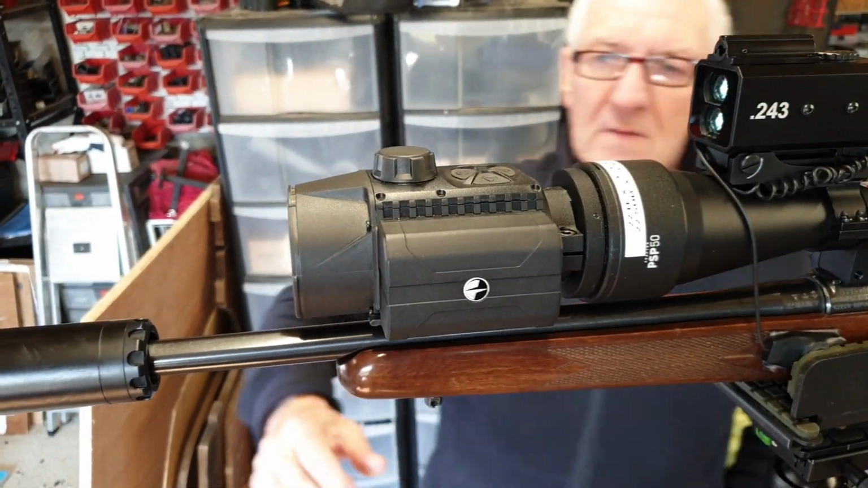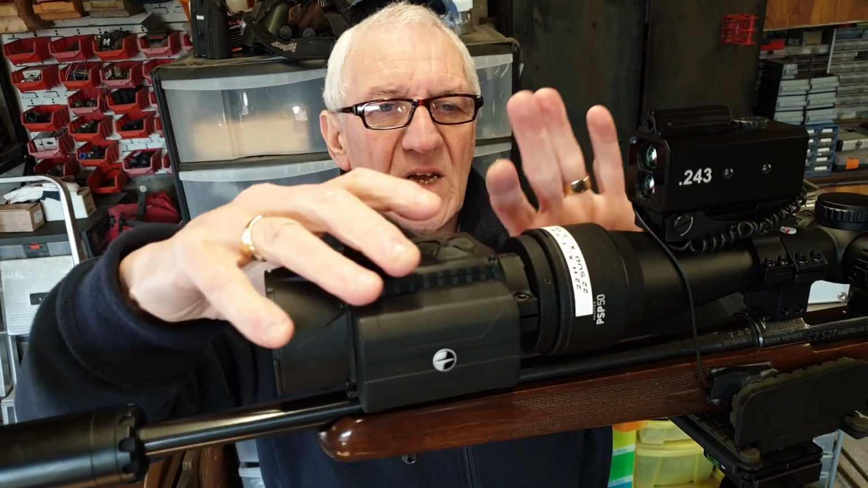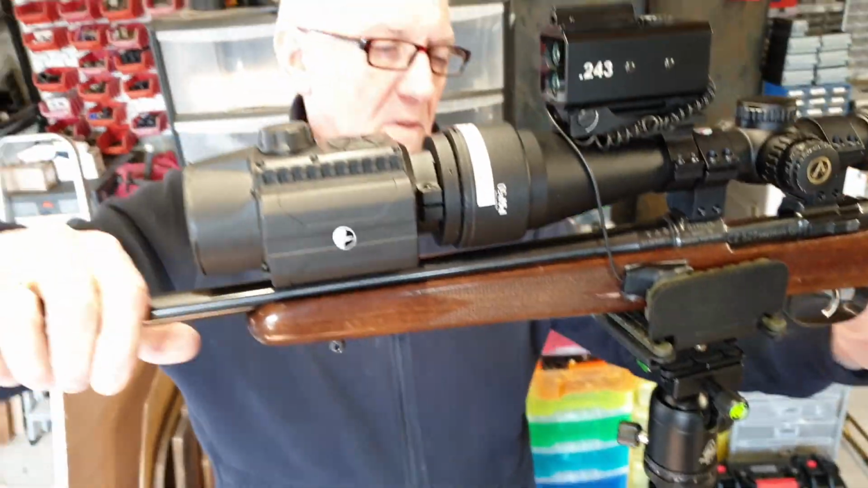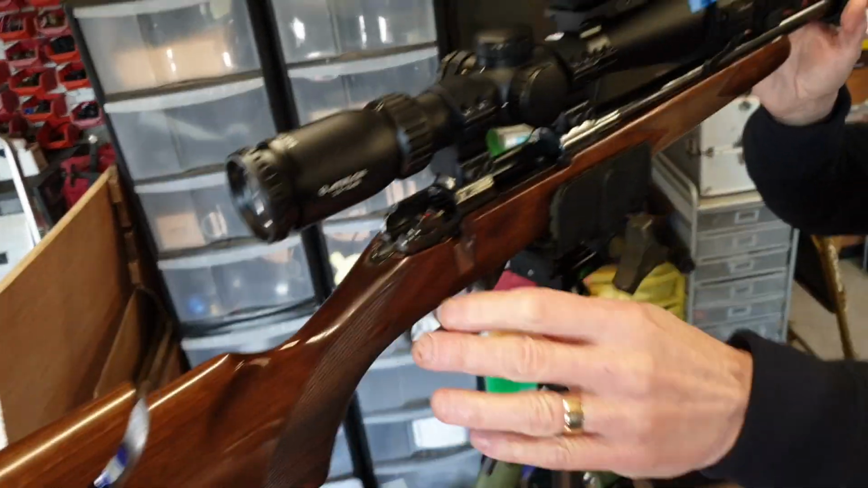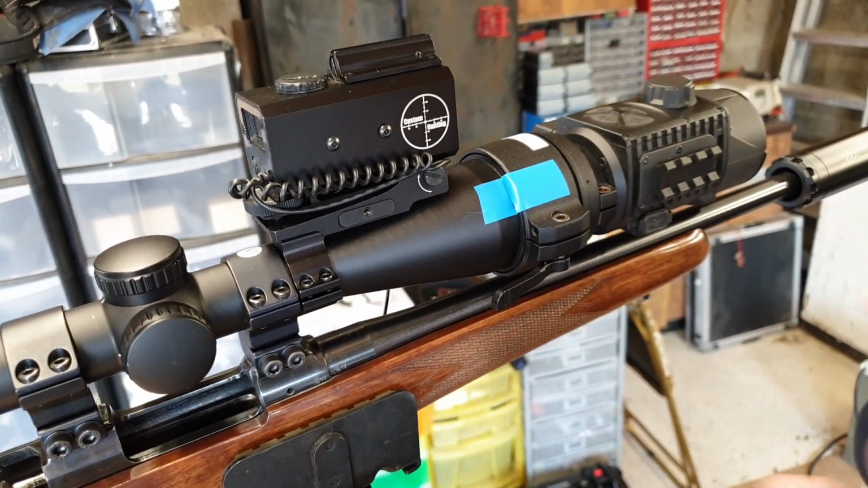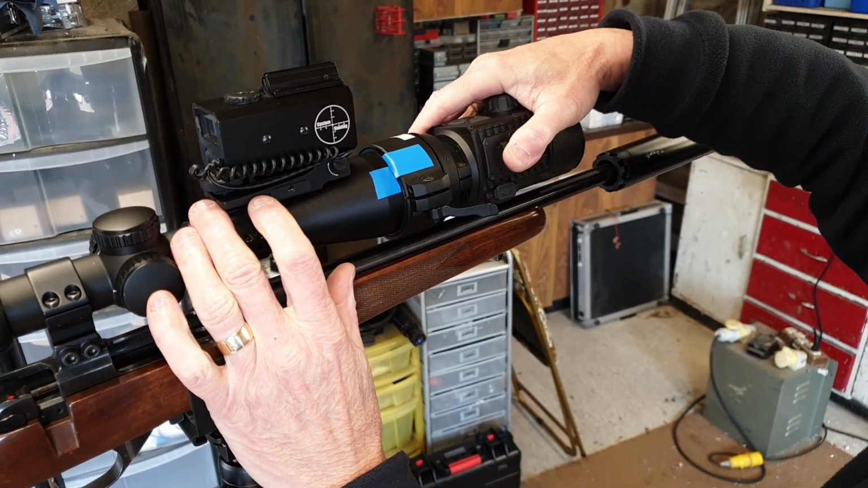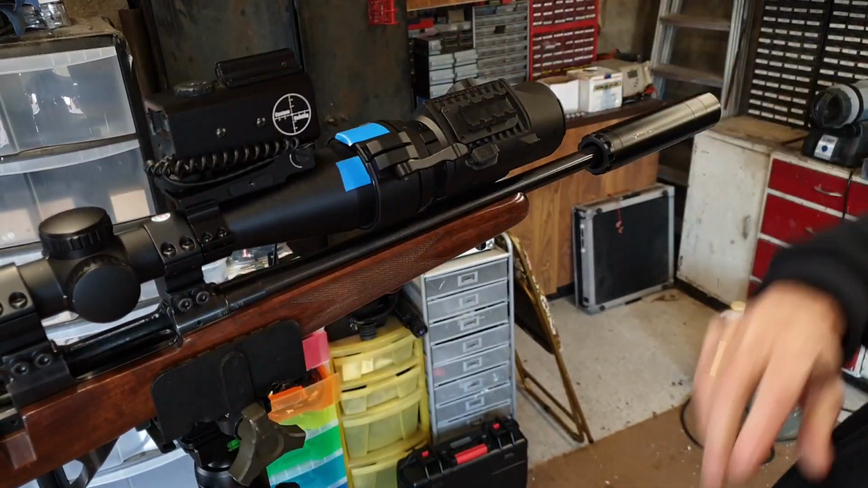The great thing about this is that there's no issues about loss of zero if you don't get this thing aligned correctly. I've got, let me come round this way a bit, maybe make it easier to see. You can see I've got a bit of blue tape on here. That's just because I've got OCD when it comes to this. I like to have it perfectly lined up, but in fact, I could have it there, or even there. It would still not lose zero. It would still be zeroed.